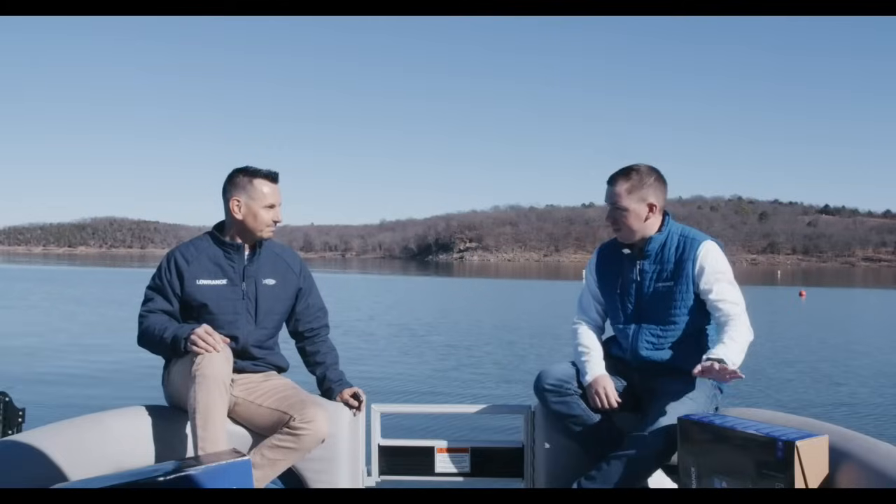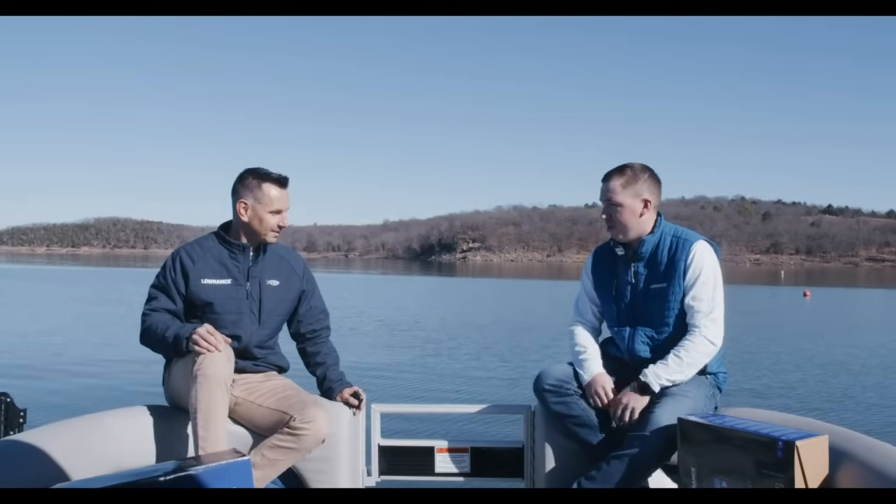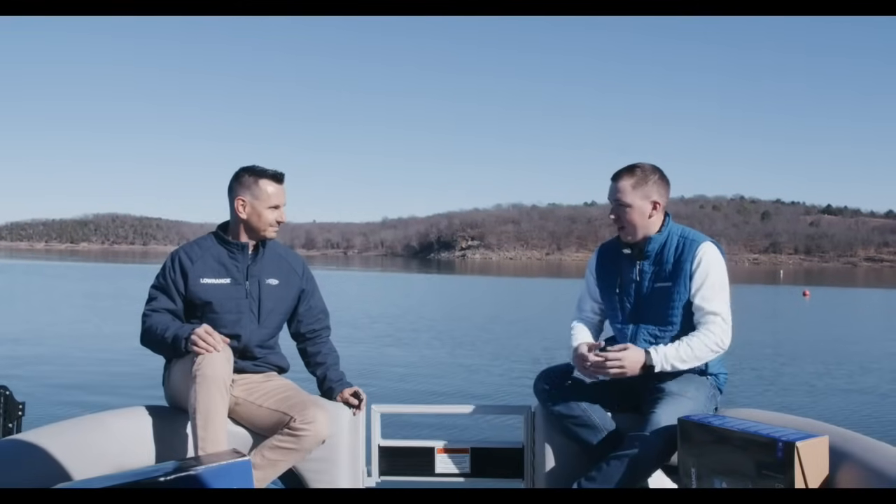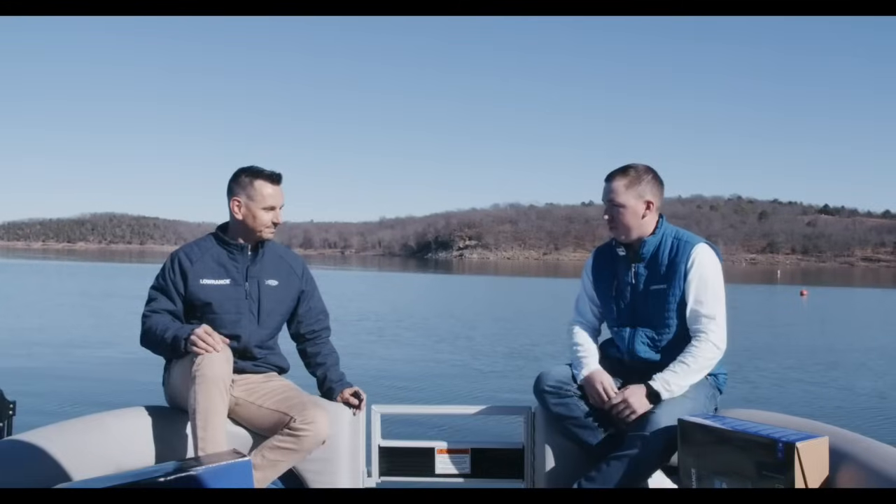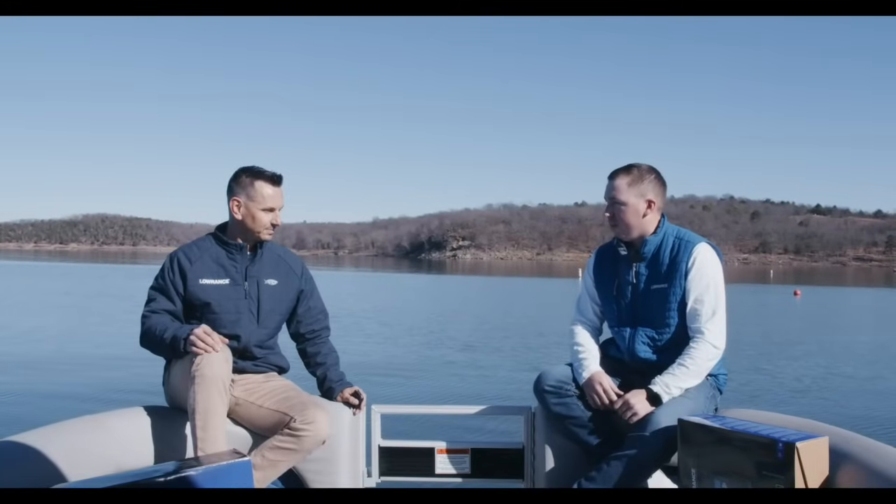Yeah, so Elite FS is our new mid-level system. It's meant to replace the Elite TI2 series that most people are probably familiar with. So we've done a lot of work and added a lot of features that would have been found in our HDS series, just to give that mid-level angler a lot more benefits.